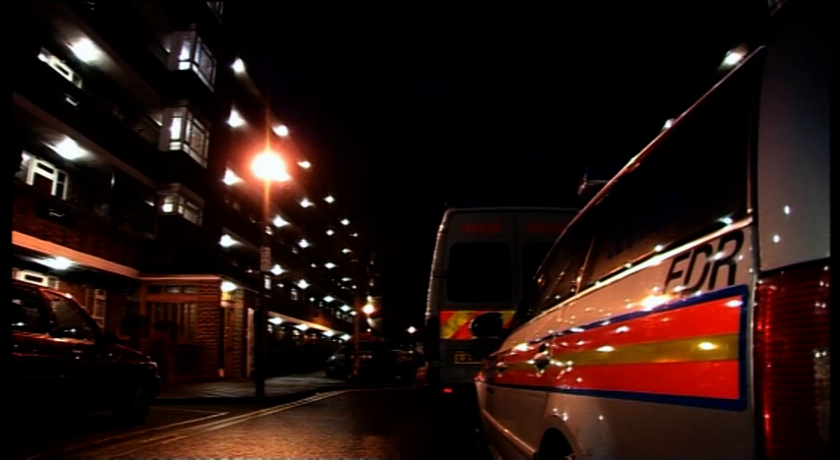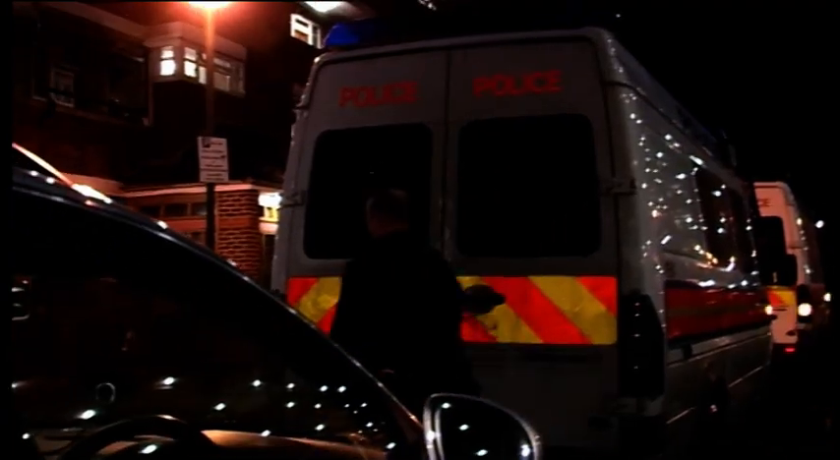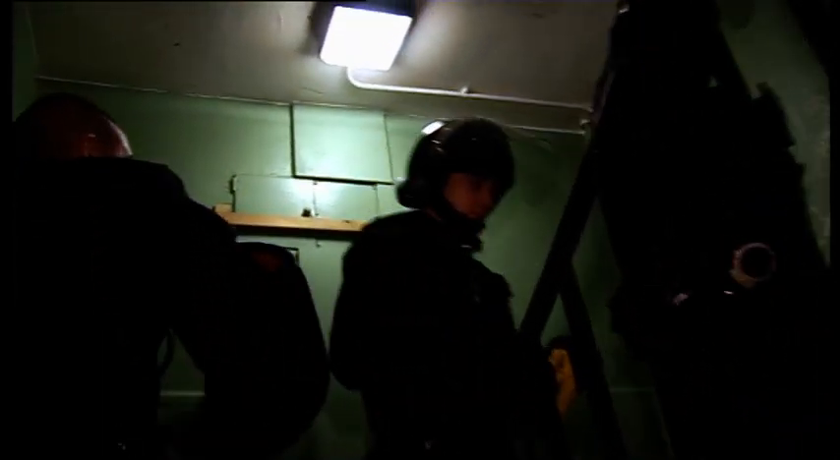Back in West London, Floyd and Zinzan are fed up. The raid on the drug dealer's home is underway, and they can only watch and wait while PC's Revel and Tozer get their hands dirty. A team of police officers will smash down the dealer's door, and then it's Revel and Tozer's turn to deal with the pit bull. I've seen firsthand what these pit bulls can do.